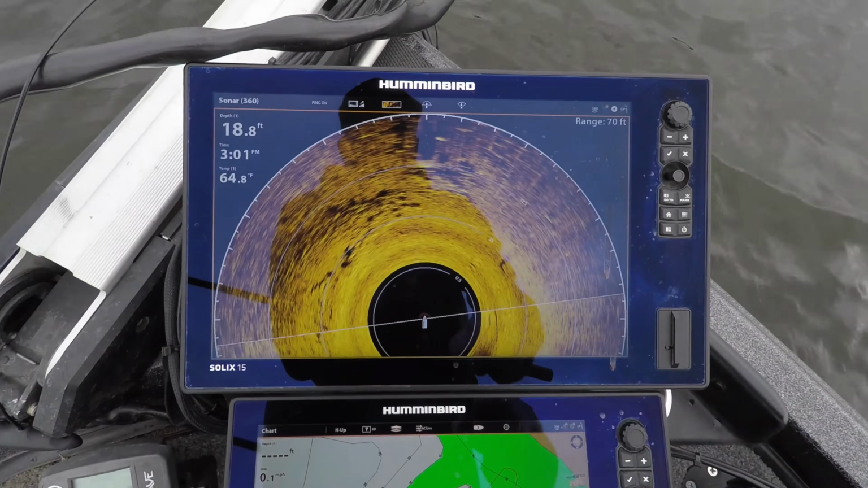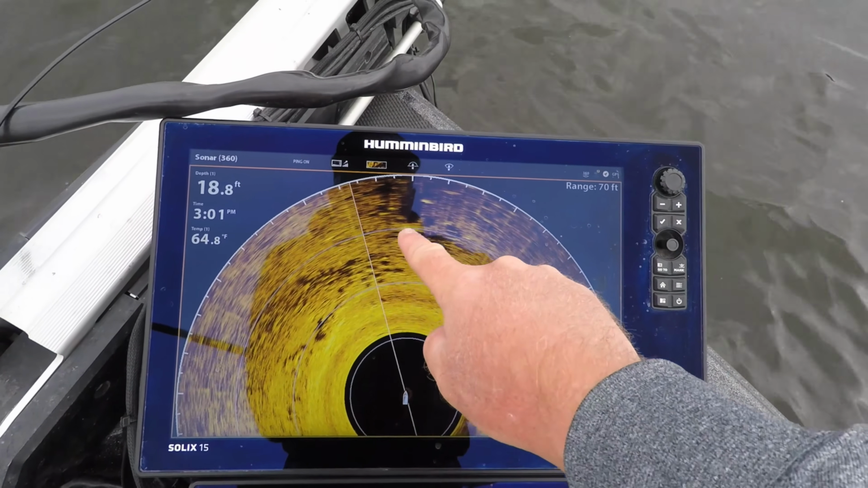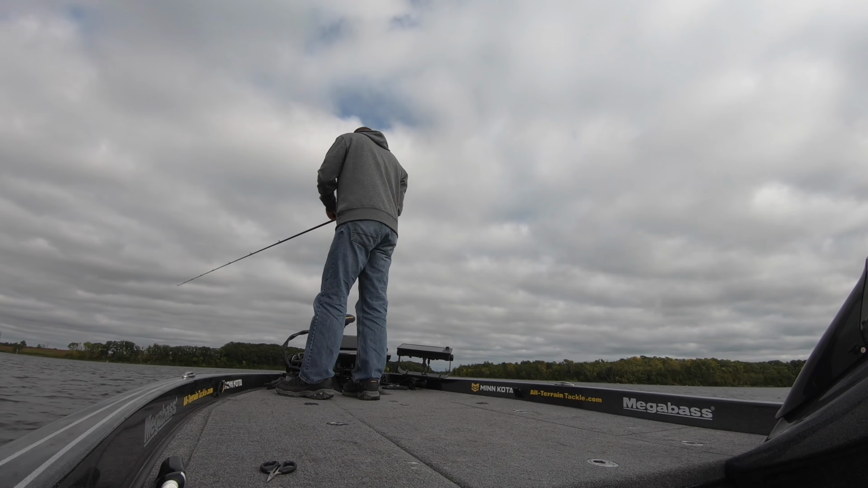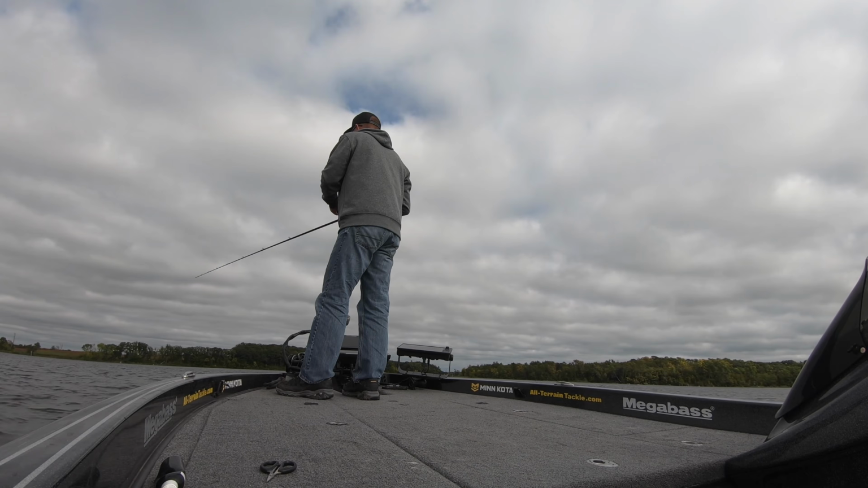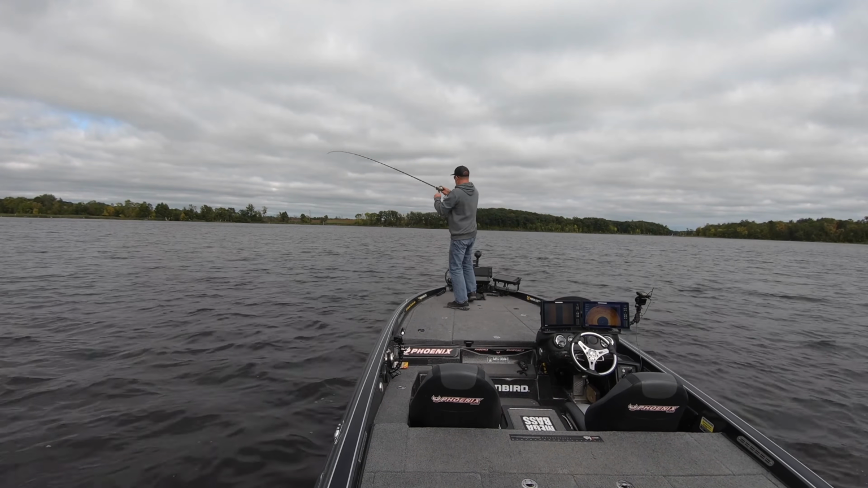Okay, so we got a giant rock up here. That cast should absolutely peg the location, so we'll just slowly drag it up there and crawl it over and hopefully there's a big fish sitting next to it.